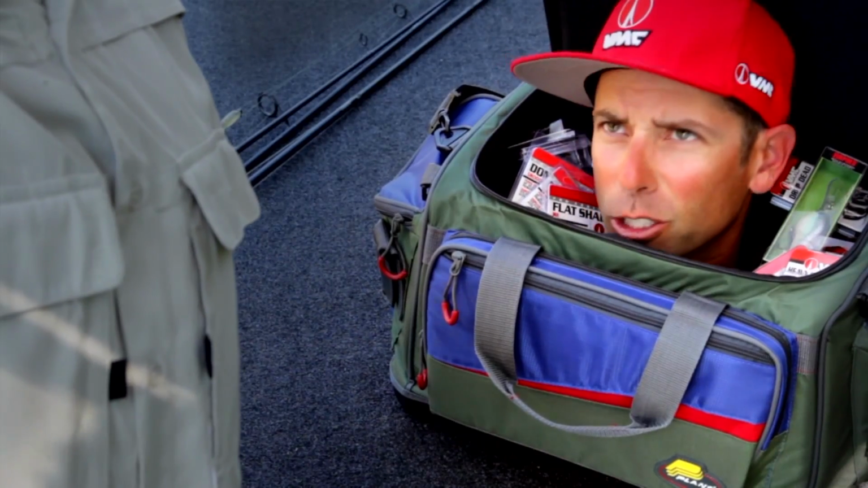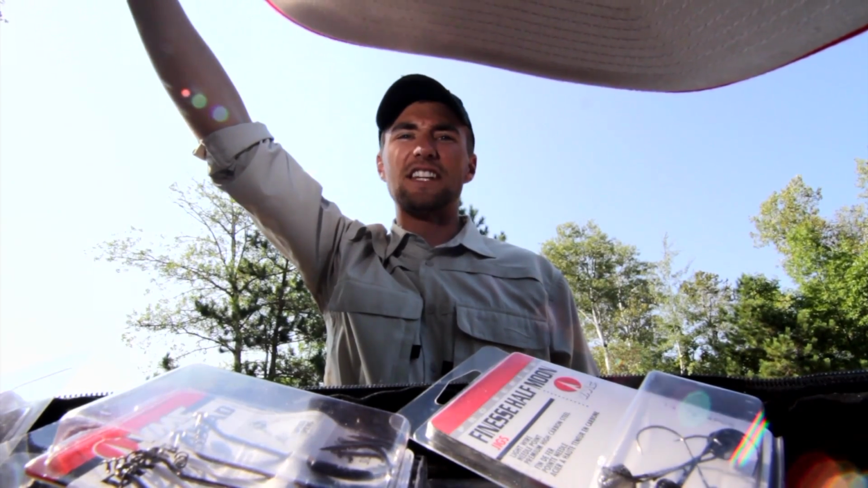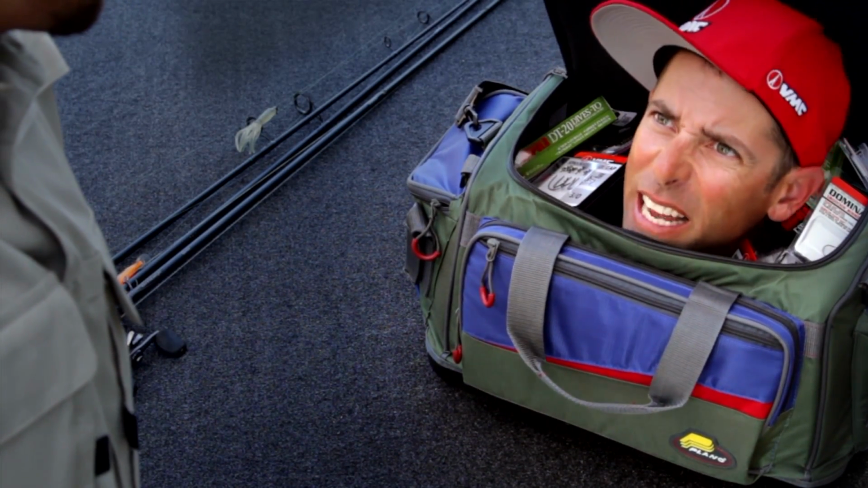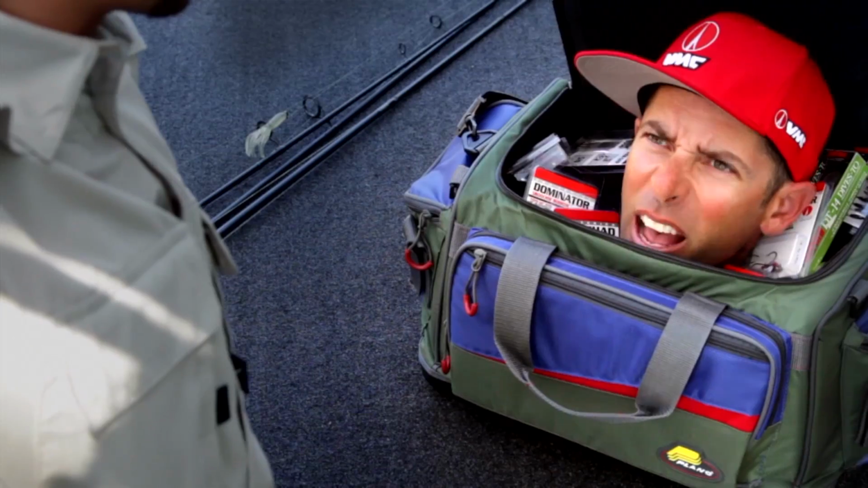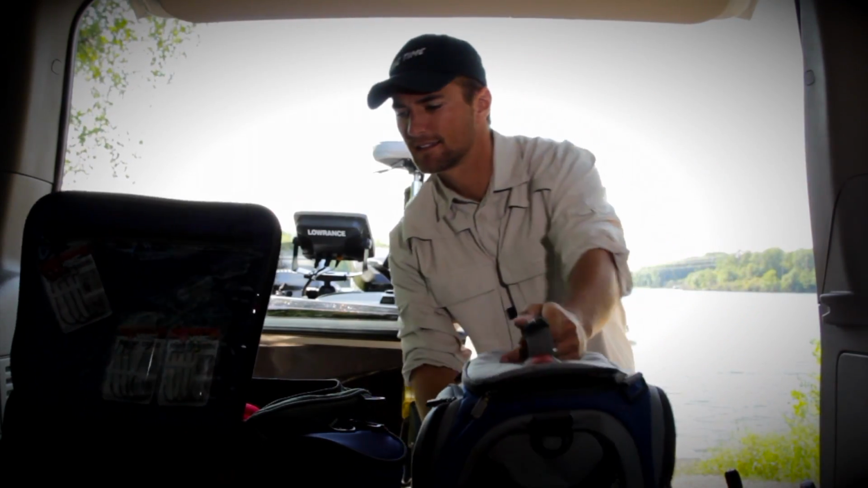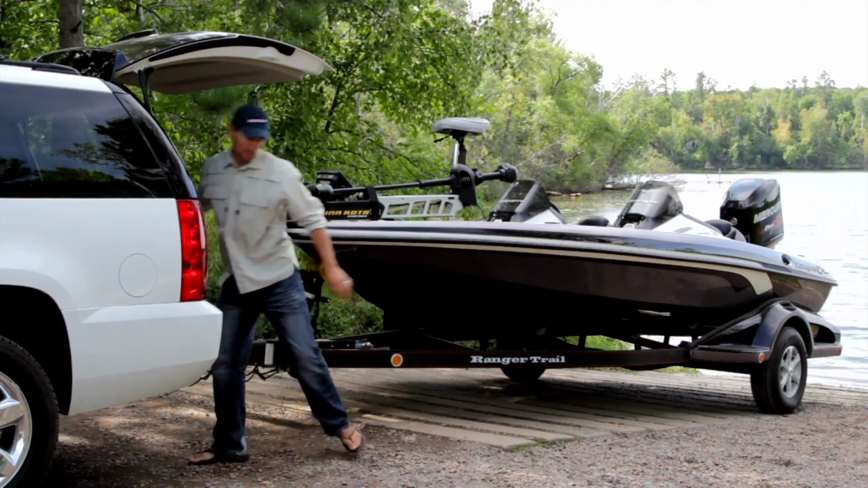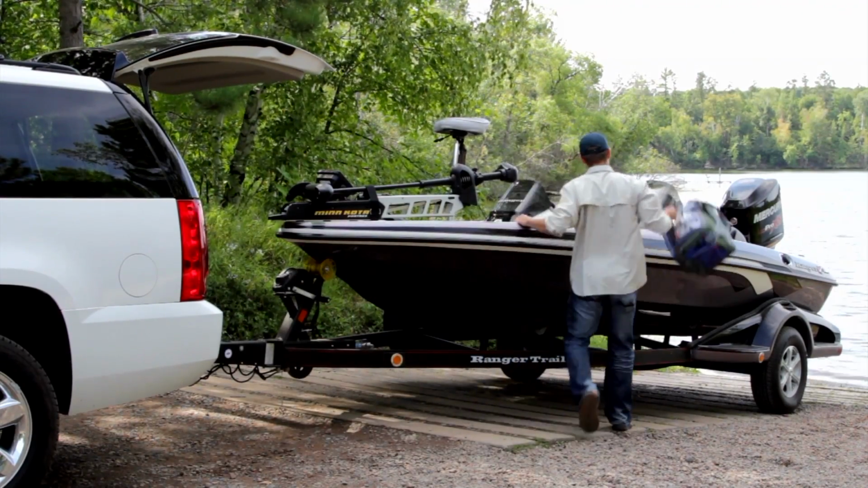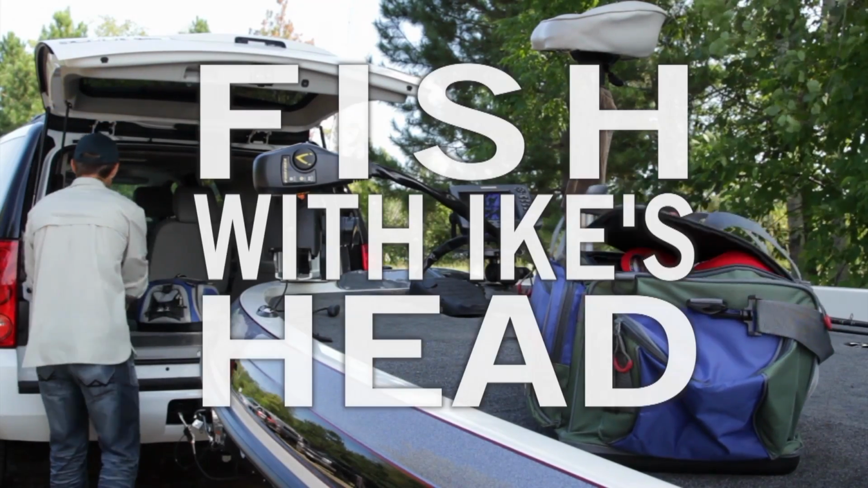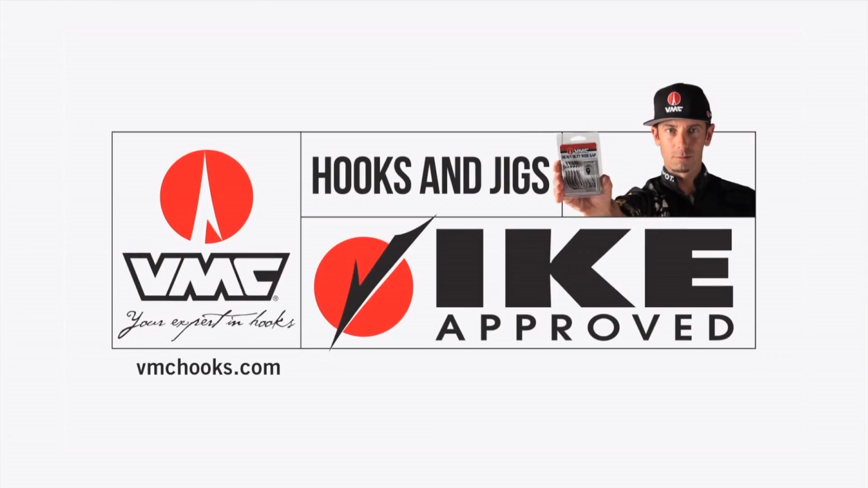Really? You're seriously just gonna leave me in here? Yeah, I'm fishing deep today, Ike. Are you kidding me? These are perfect conditions for pulling big bass out of heavy cover. Yeah? Heck yeah! Try one of these weedless wacky jigs. It has an offset hook and stainless steel weed guard. Flip it in there, and its wacky action will have you pulling out one fat bass after another.